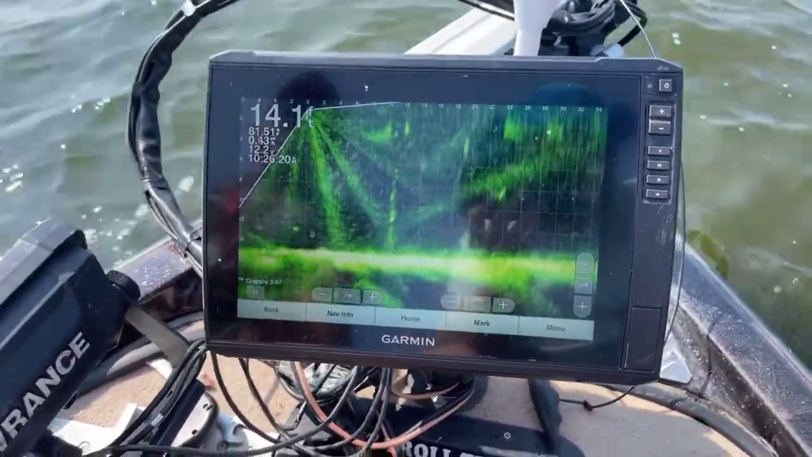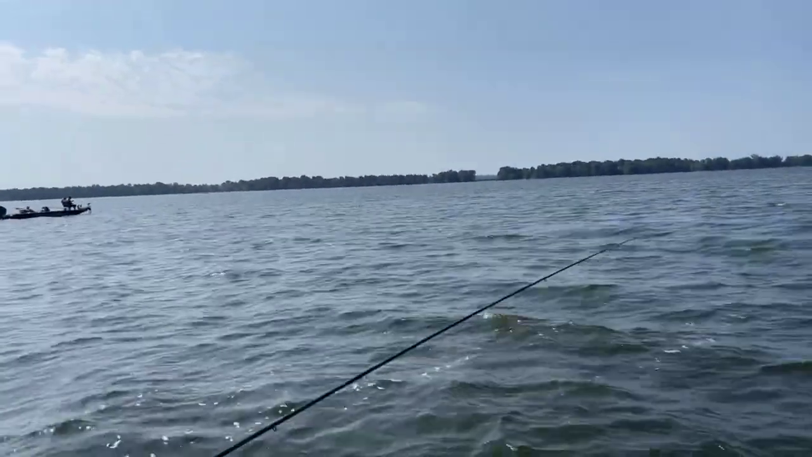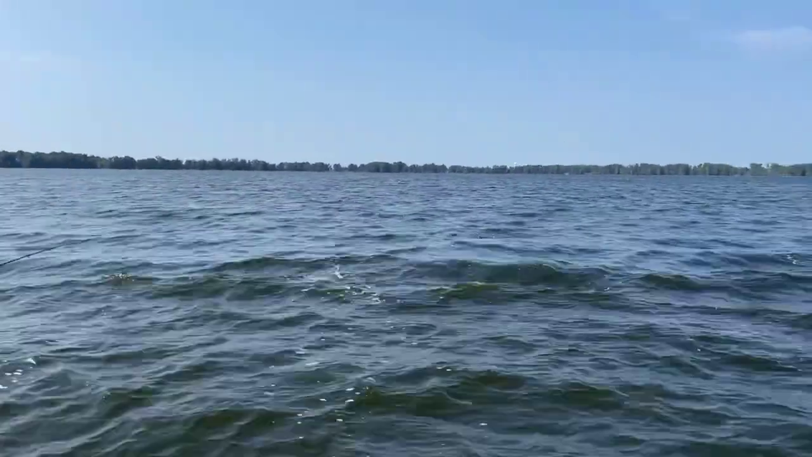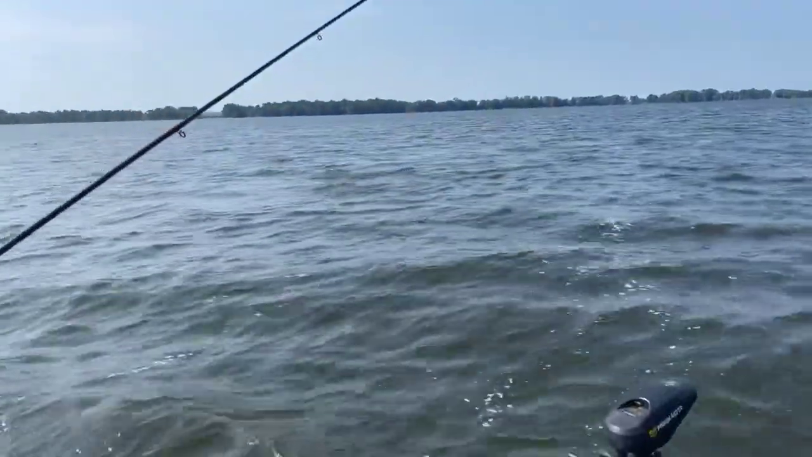We're not seeing as many fish as we were, and a lot of that's just wind. Like I said, a lot of times it'll move them close to the bottom, and that's one place that the Garmin Live Scope is not real good, is when fish are right on the bottom. Or not for me anyways.